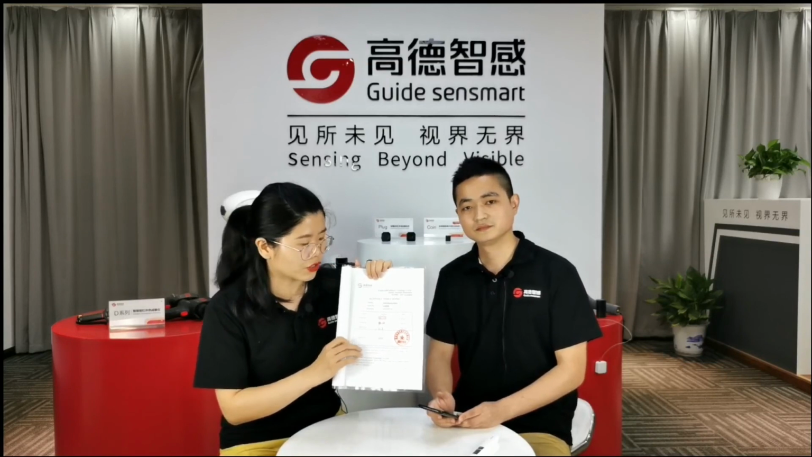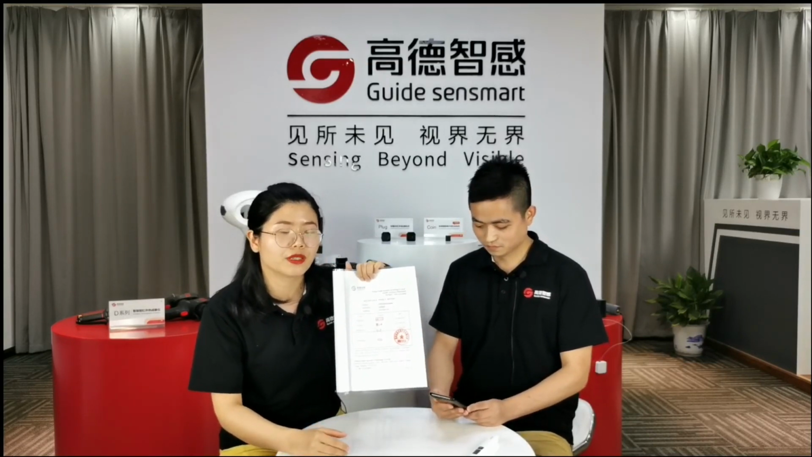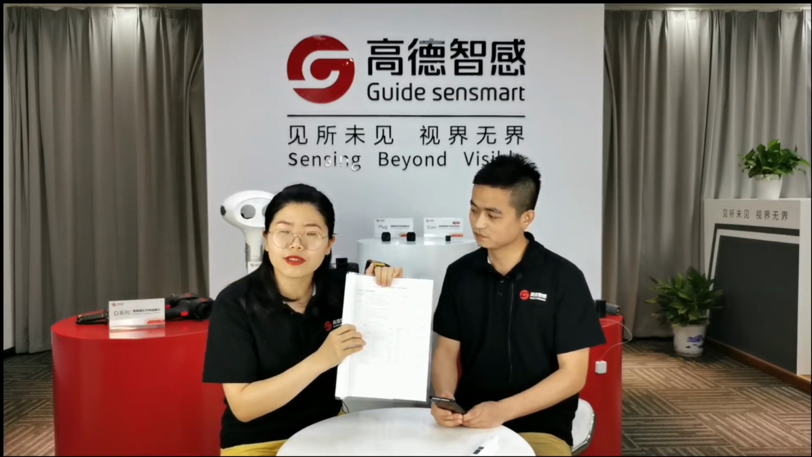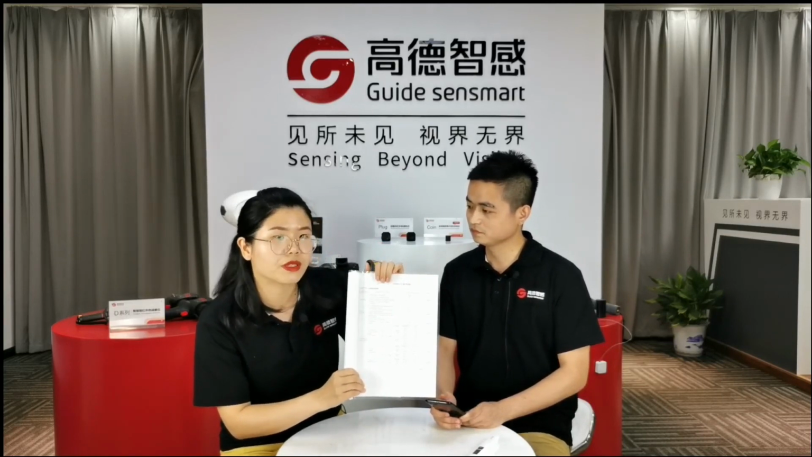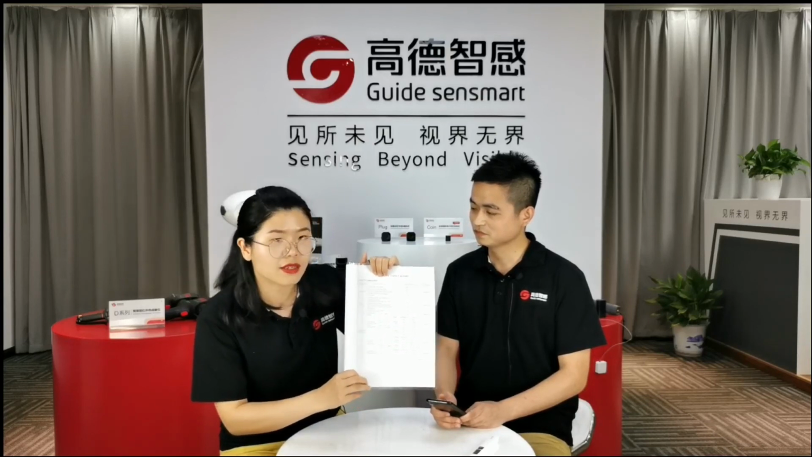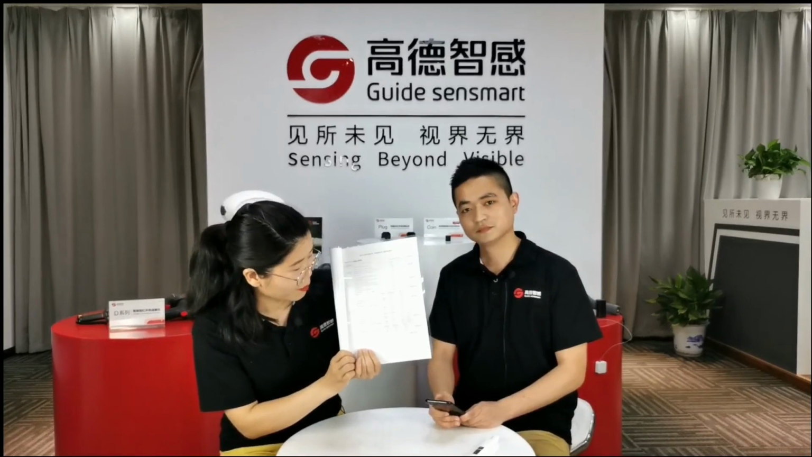And the third is the standard which we will use to calibrate. Here is the main content of this calibration report. The first is the appearance, which we have to check. The second is the basic function. And the last is the most important, the temperature measurement.